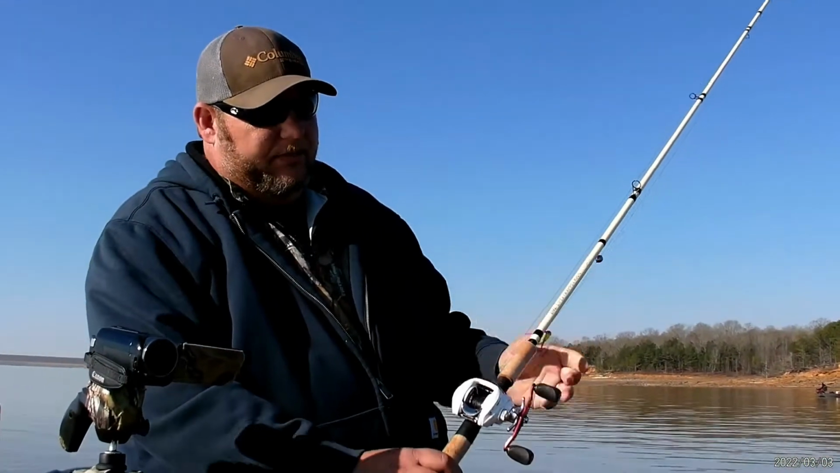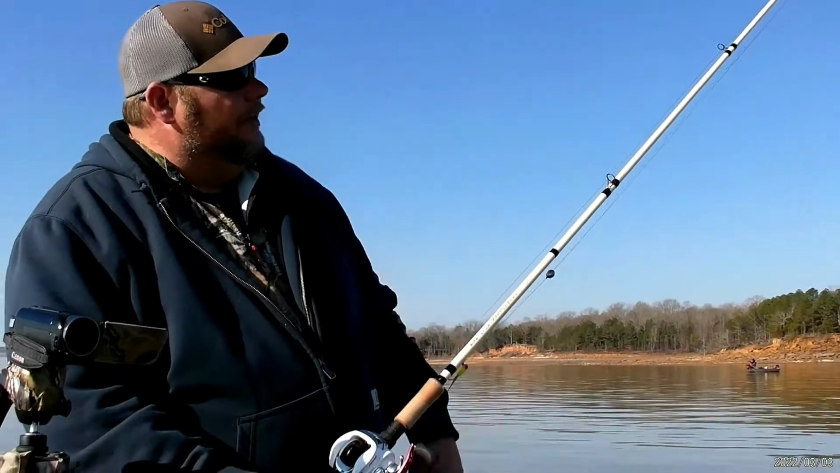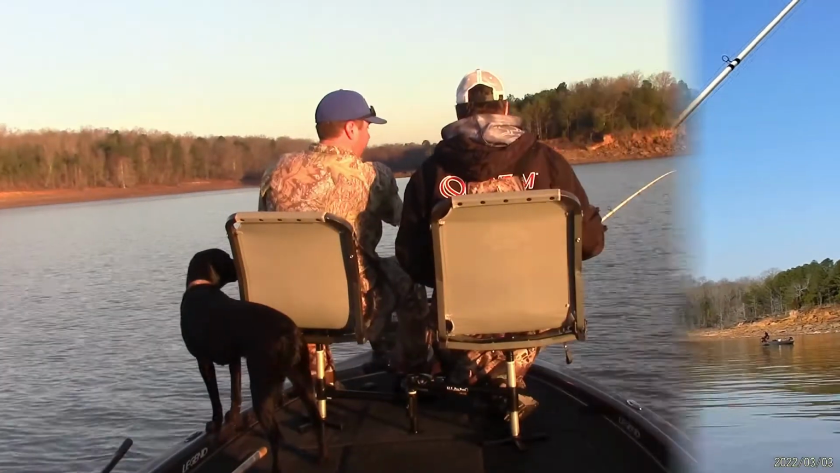The cool thing about it is it allows you to use a baitcaster, but you also get that where it rotates the eyes on it. The hook sets on this thing are unbelievable. Yes, I can tell that already. Out of the head of this troll. Okay.